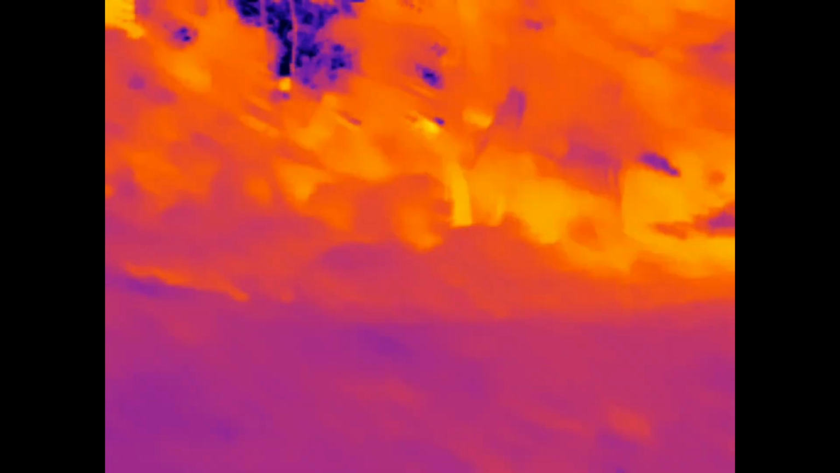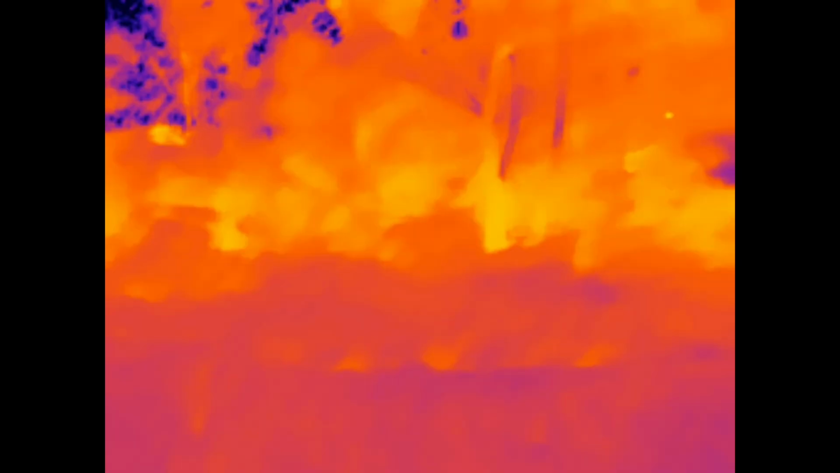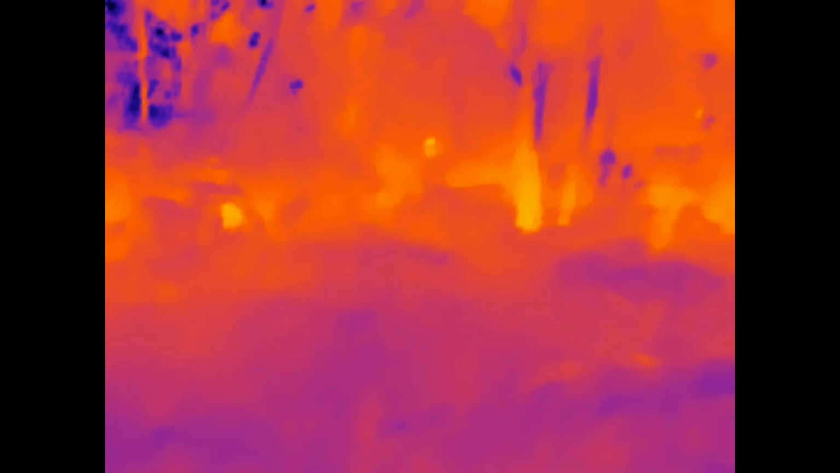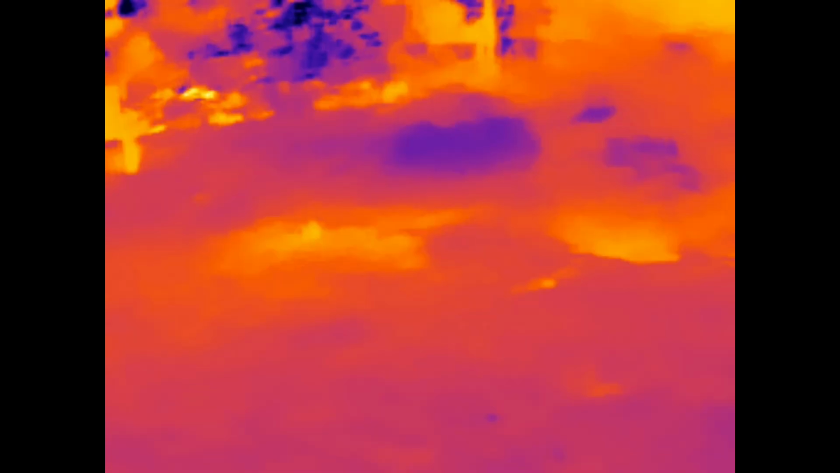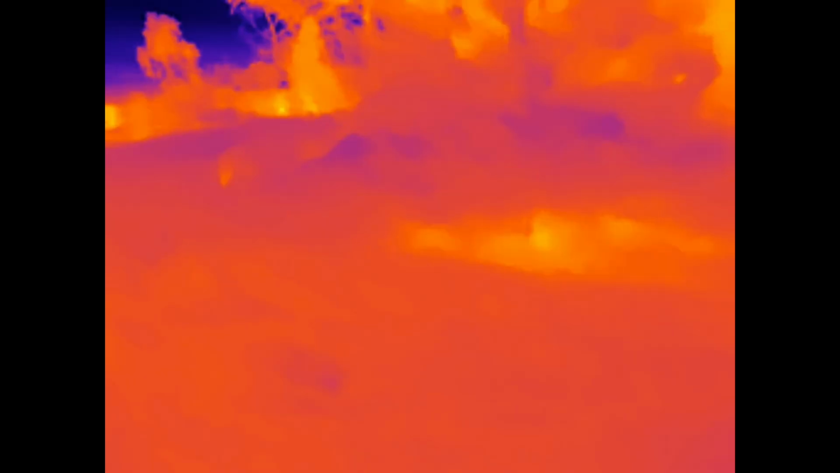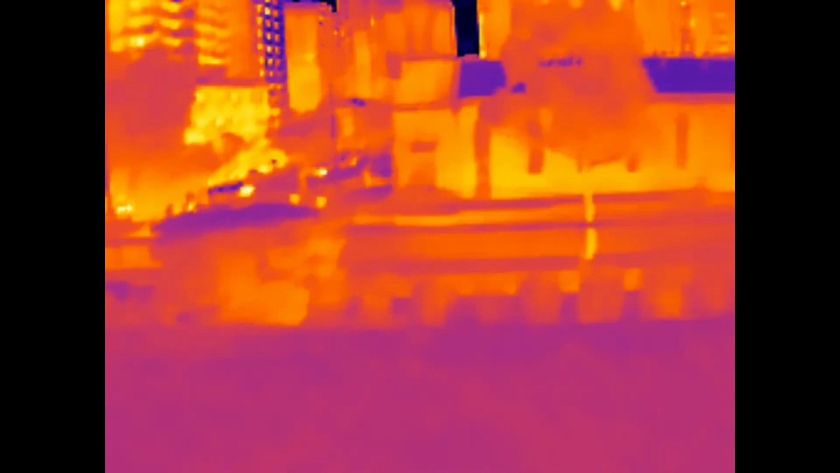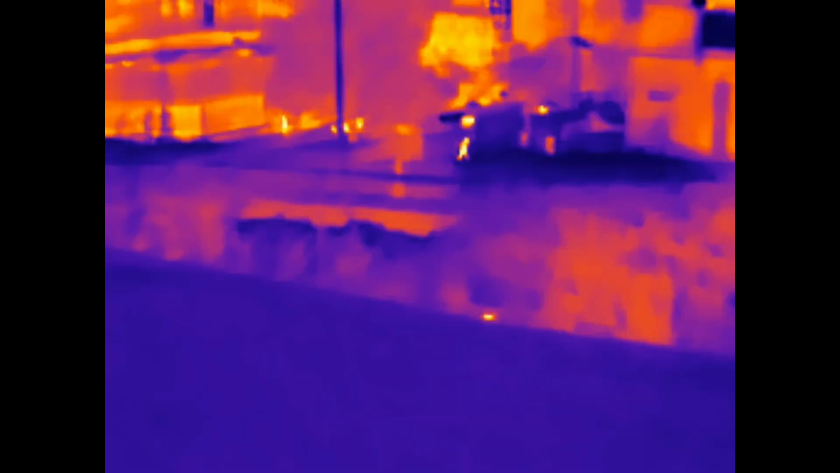Let's have a look in here. Sometimes you just imagine things being here or any people or whatever, but it's really nothing. Just look down this street.